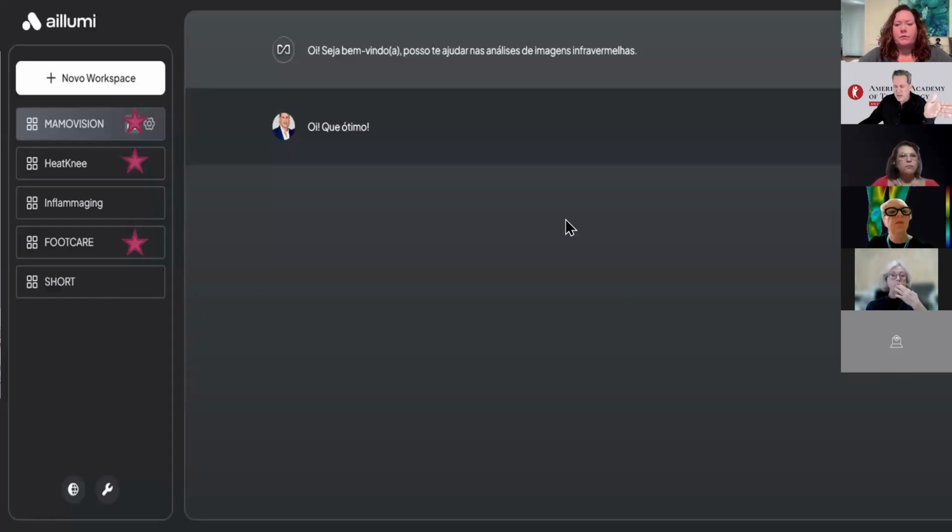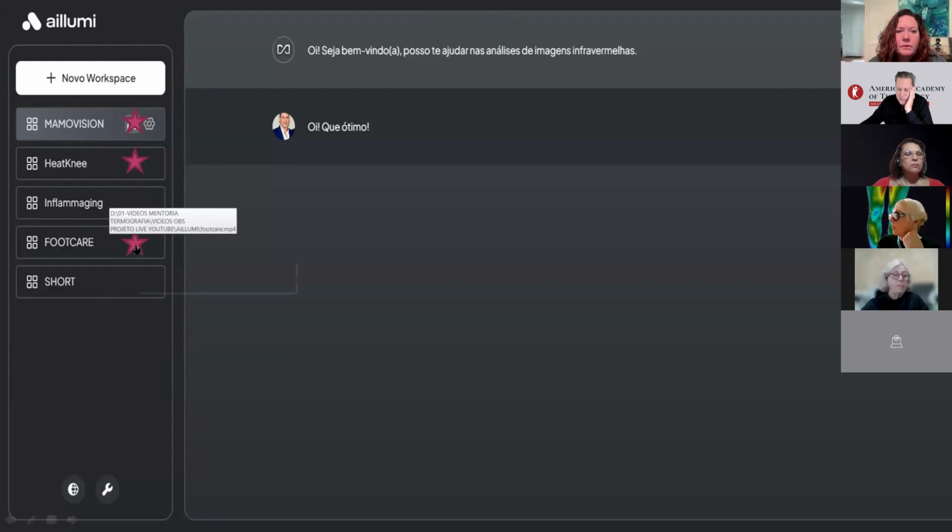To finish, I'll show you Illumi. Illumi is the artificial intelligence that will help us to learn more about infrared image, to help us understand the images and improve our approach. For example, you see that you can capture the image, and at the same time, I choose here, let's see, foot care. What's foot care?